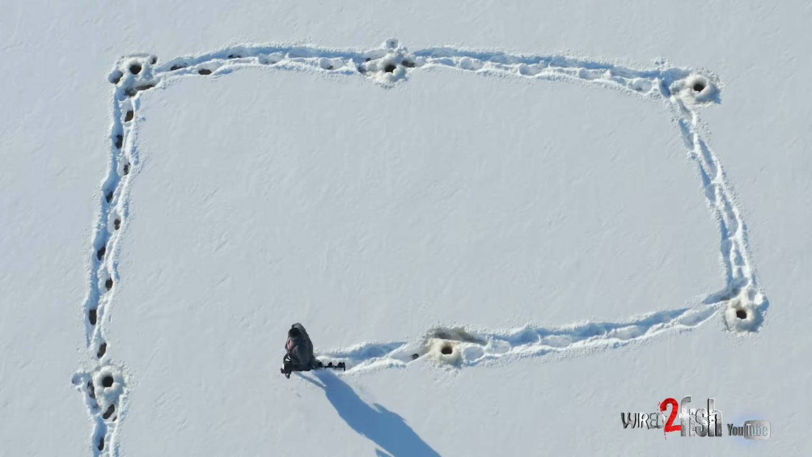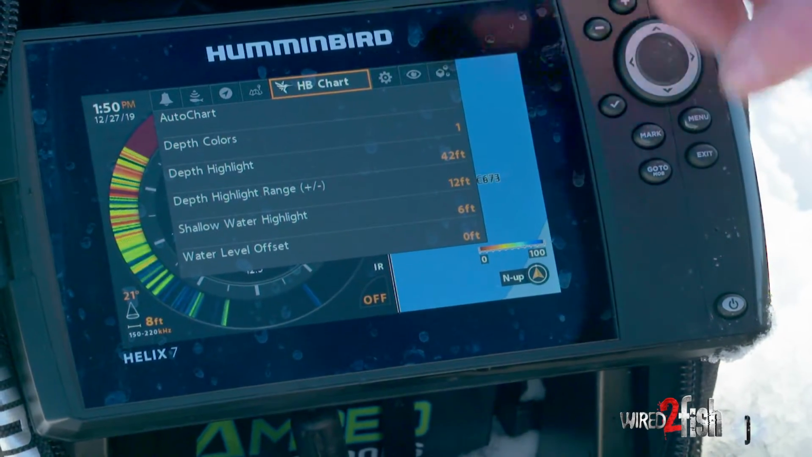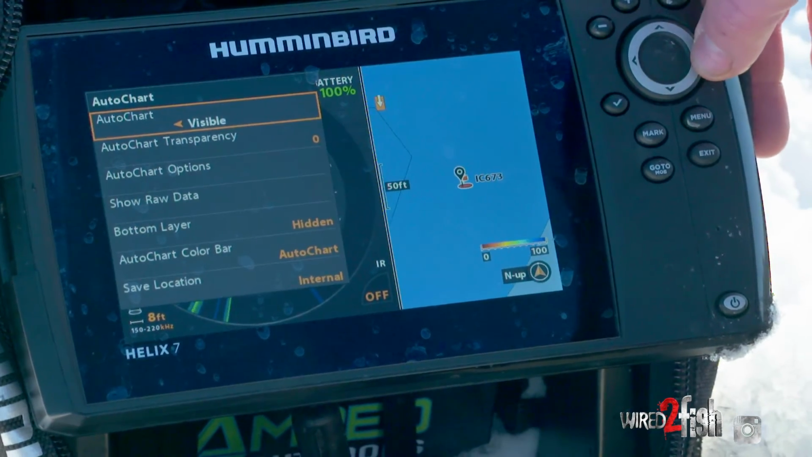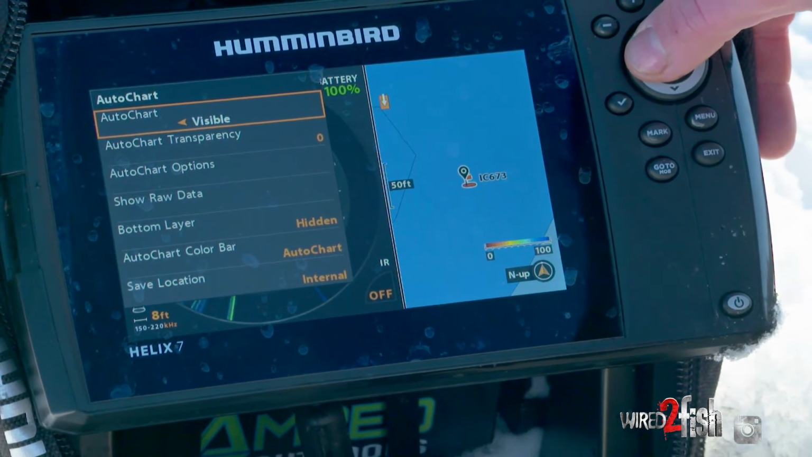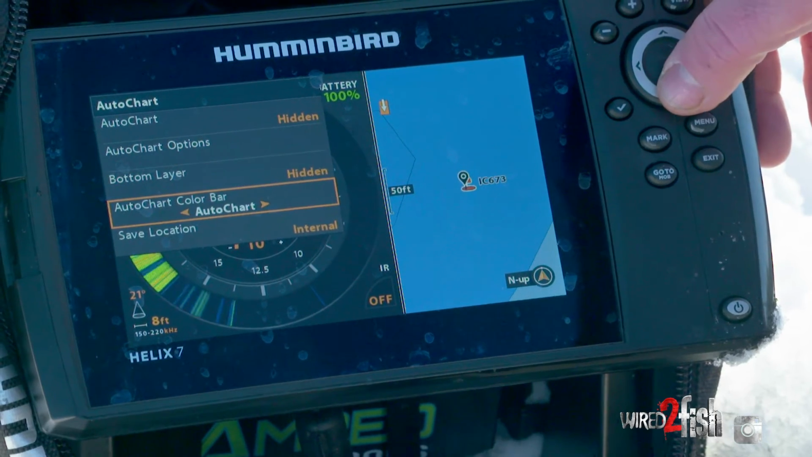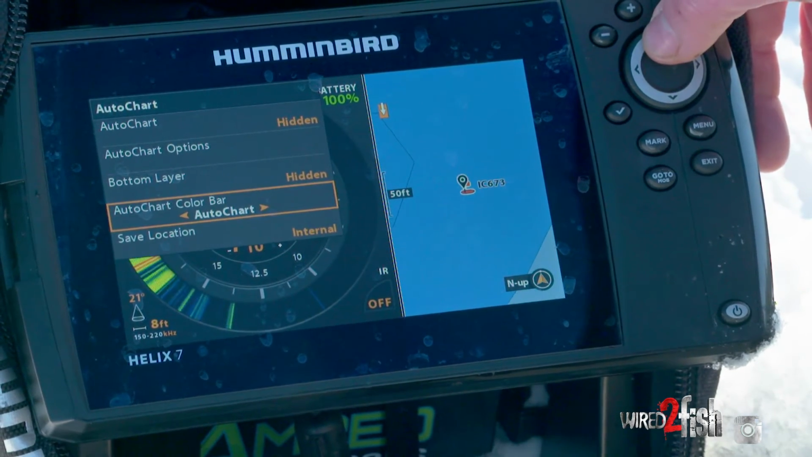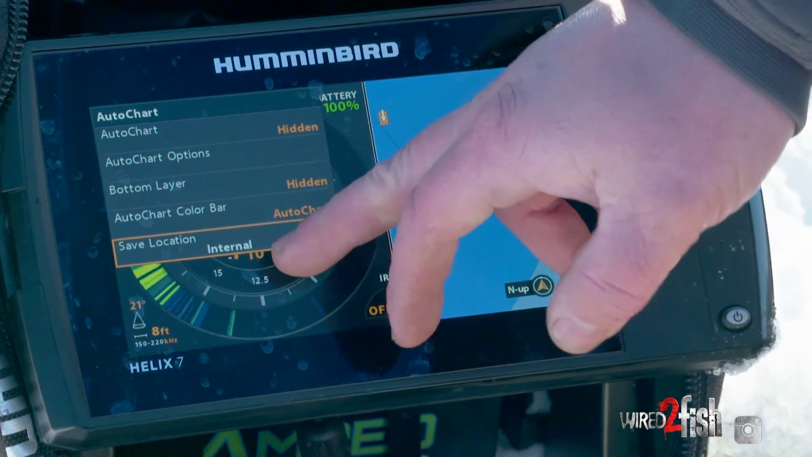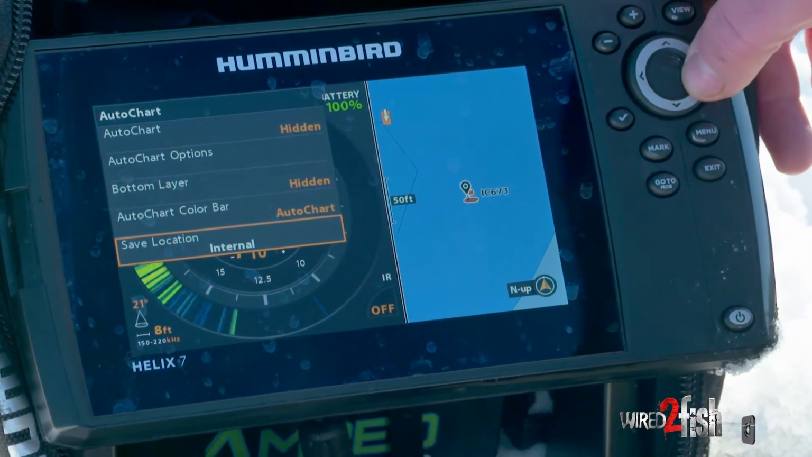To turn AutoChart on, go into your menu, hit menu, go to HB chart, get on to AutoChart, hit visible, and you can go into AutoChart options and all that. We'll get into that later. But save, if you don't have a card in there, you want save location internal. So go ahead and get out of there.